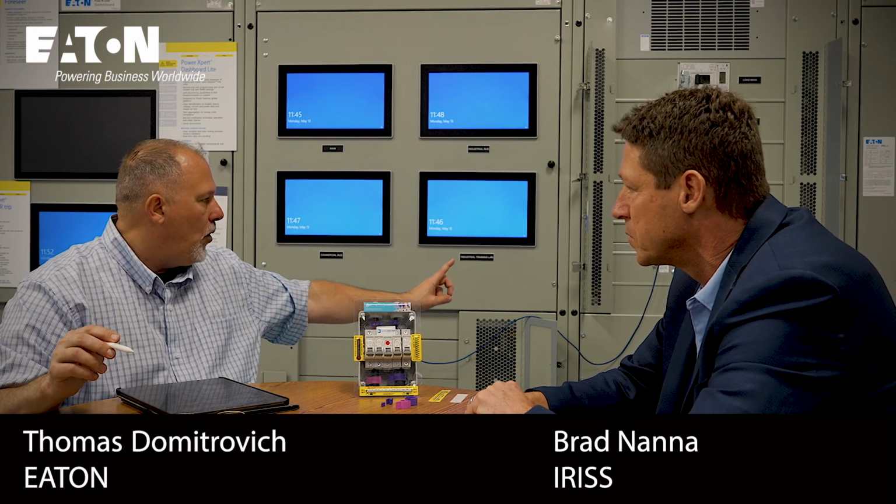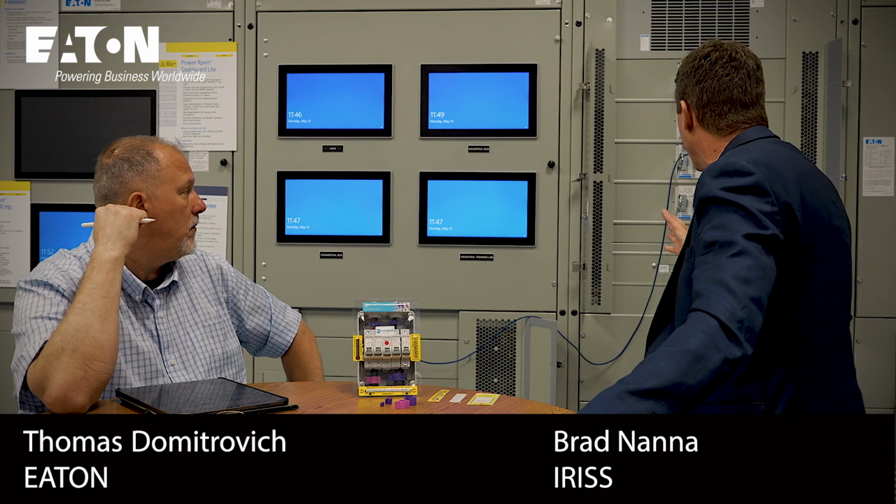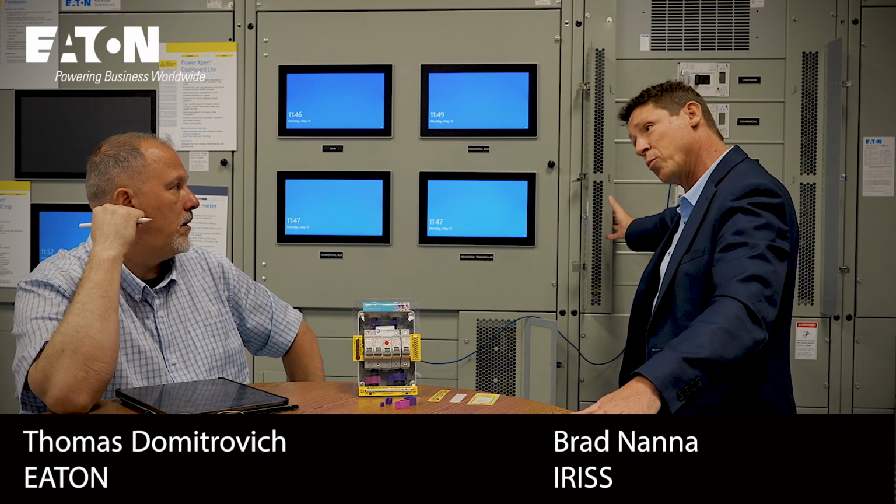But if I'm going to be in the field and I'm going to cut a hole in this, or, do you sell the whole panel that has the window in it? Yeah. So the answer is yes to both. So this is a panel gutter replacement that we partner with Eaton.